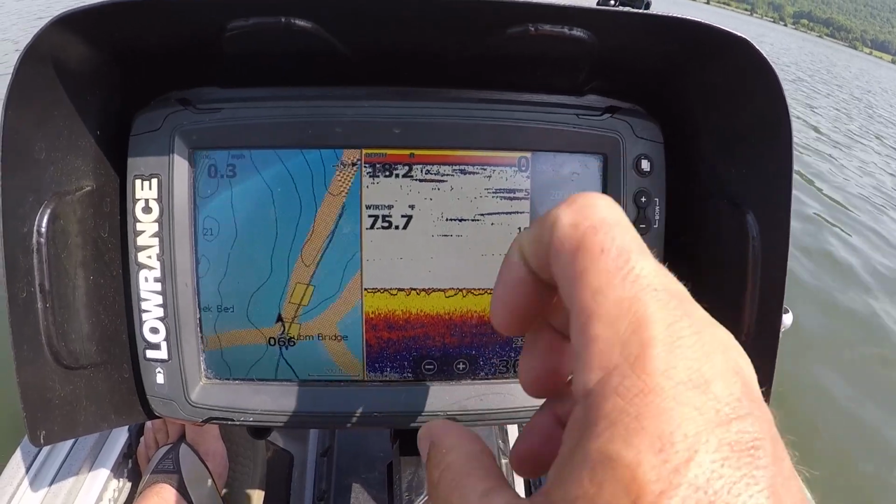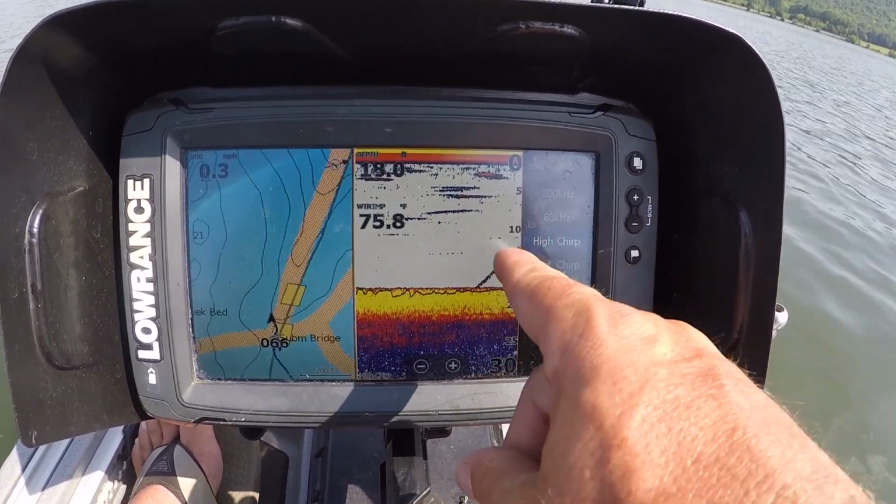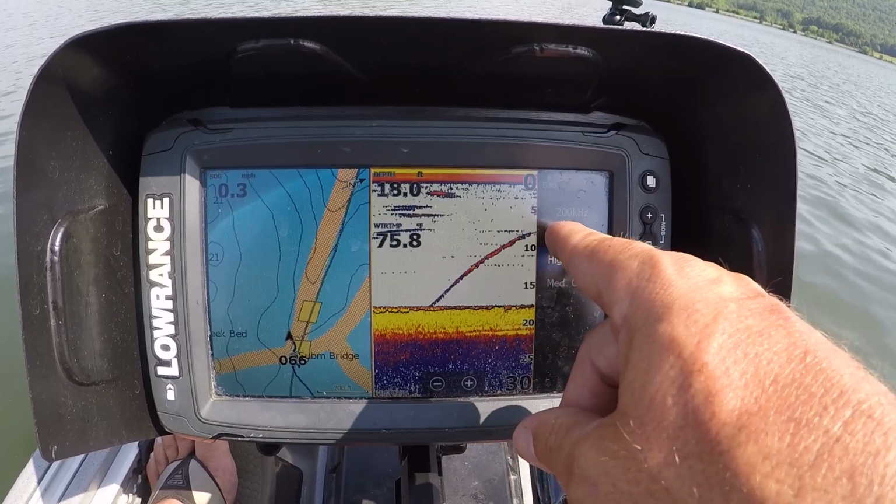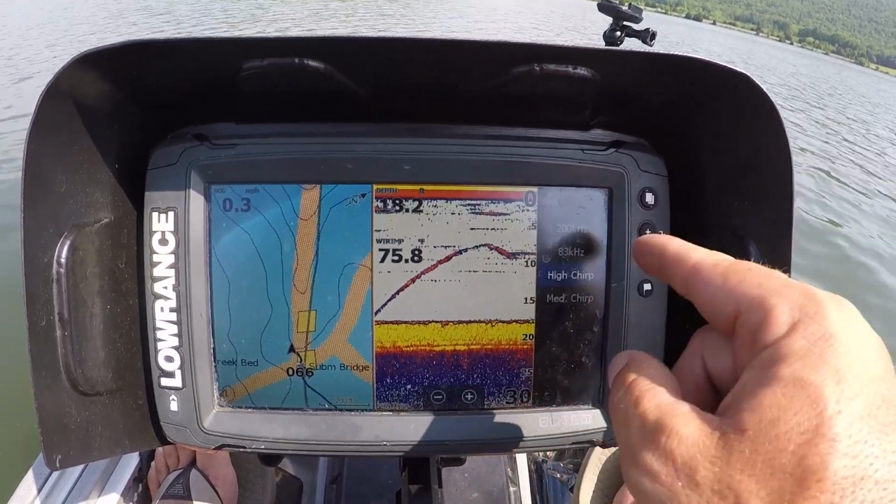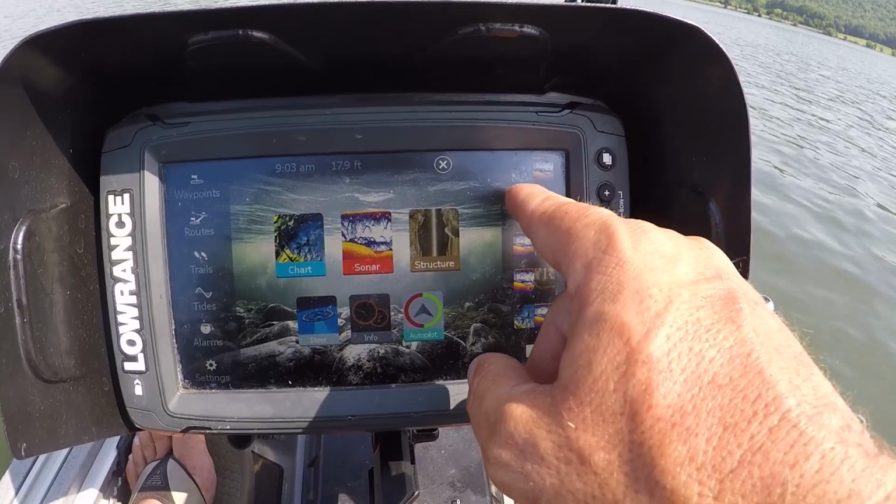Everything on top of it is probably chunk rock or mud or what have you, and then this is gonna be some type of tree line, some submerged something or another, and it may even be the edge of the bridge. And if you notice, that thing's coming up all the way to 5 feet off the bottom. And so what I could do is I could mark a waypoint right there, just hit that,